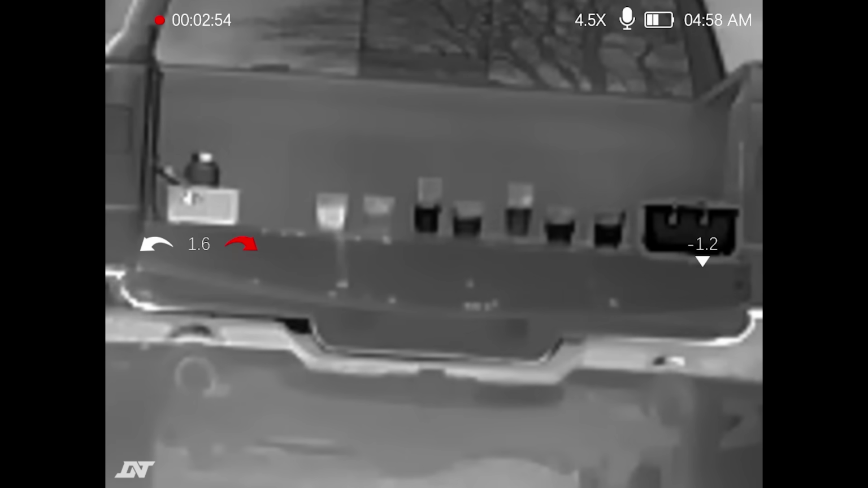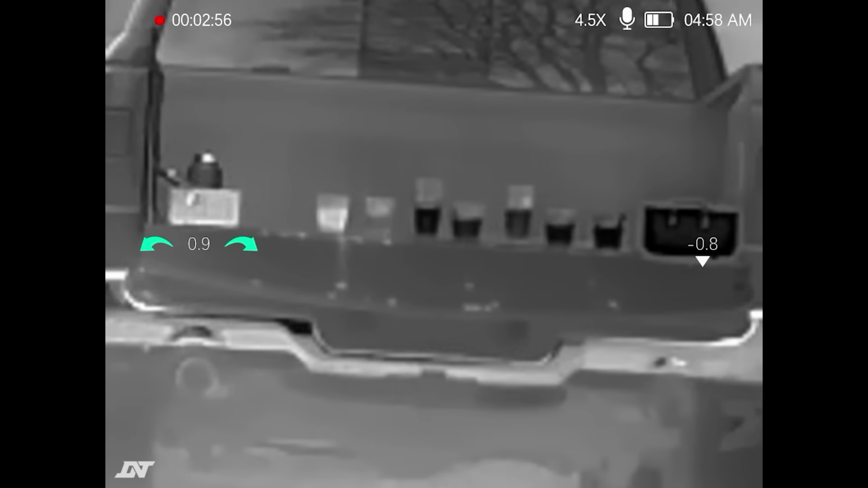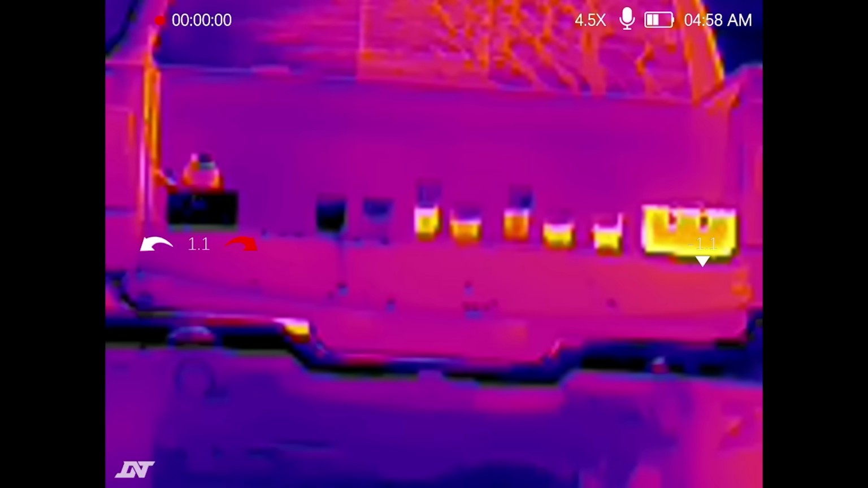And you can clearly see that those glasses, the tall ones that are the mystery mixtures, are in the wrong place. One more thing that I wanted to point out is this is an instance where switching color palettes can absolutely give you more information than you otherwise would have had, just depending on the individual target situation.